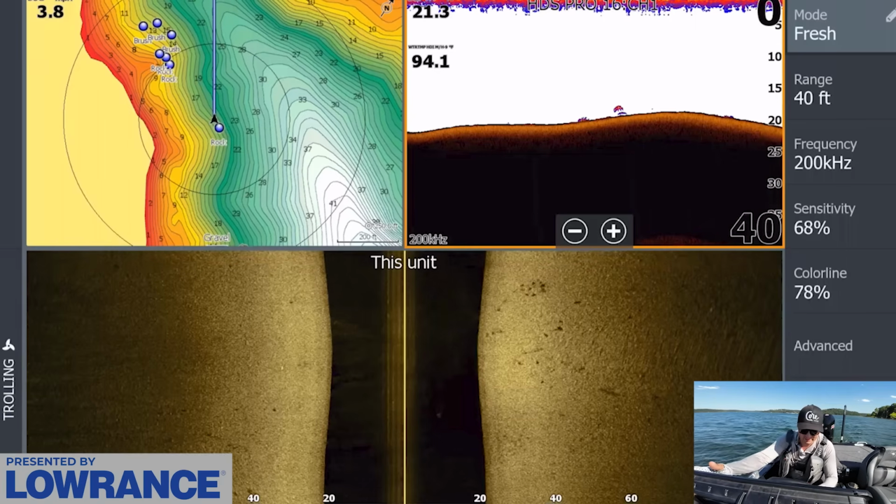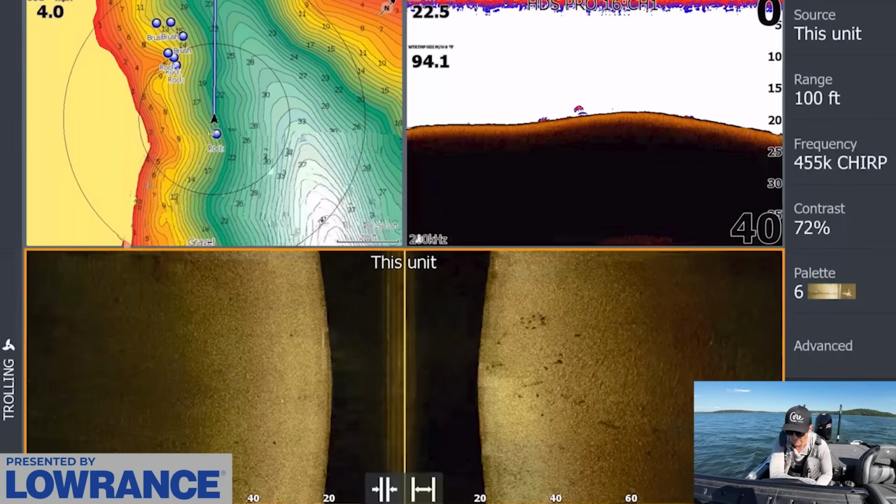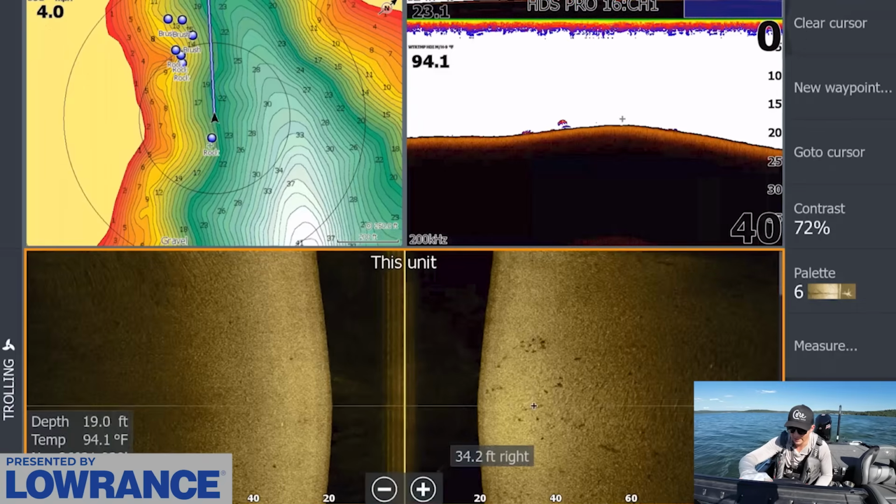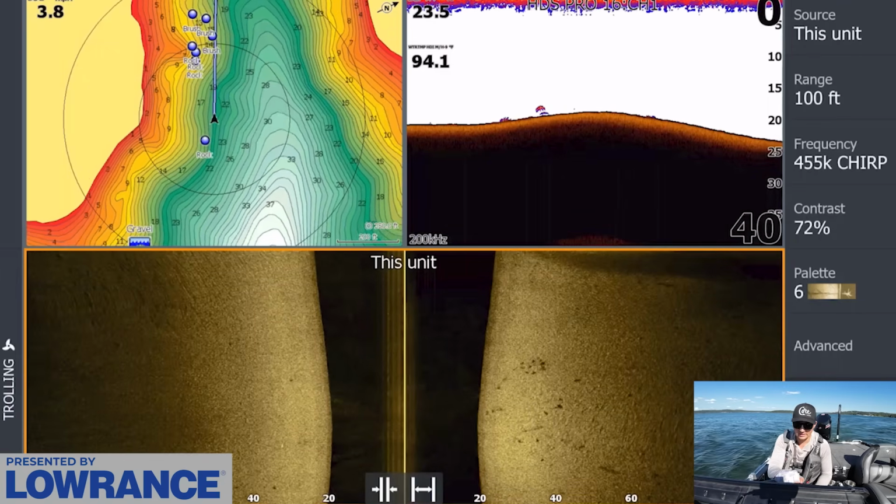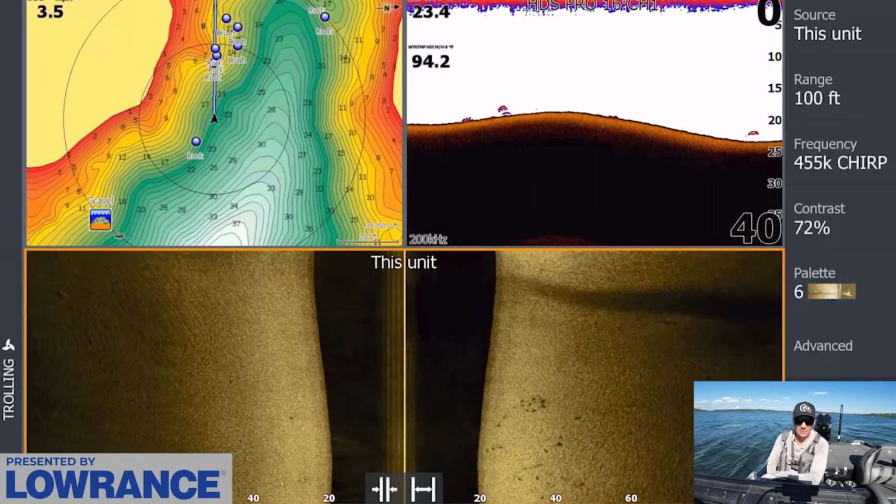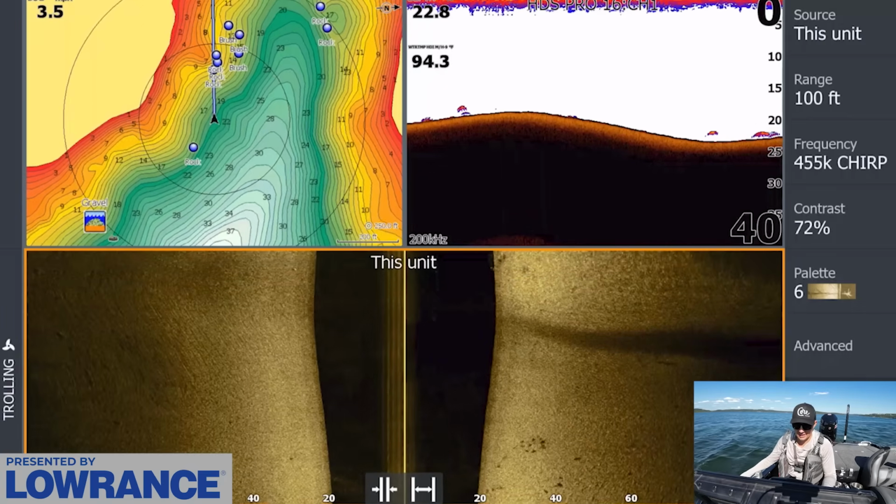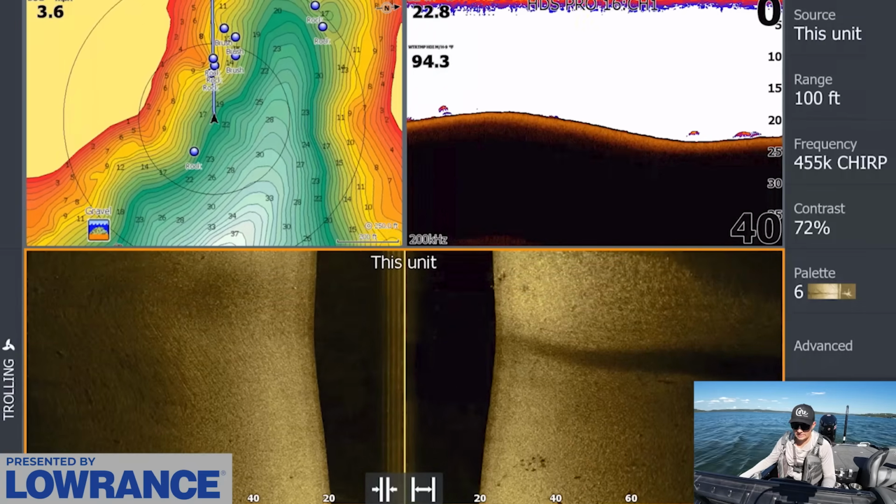A little bit of isolated rock right there, right on our rocky waypoint. I don't have to even drop a waypoint there. That looks really good. I think we're going to catch something right there. And honestly, it'll be cool if every single rocky spot we have marked we catch a fish on, because I could just run around the rest of the lake and start hitting those spots and potentially be catching them, which would be really, really nice.